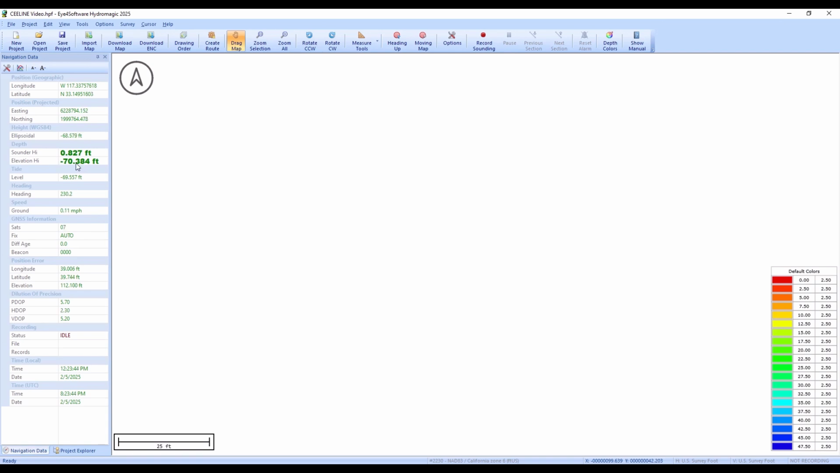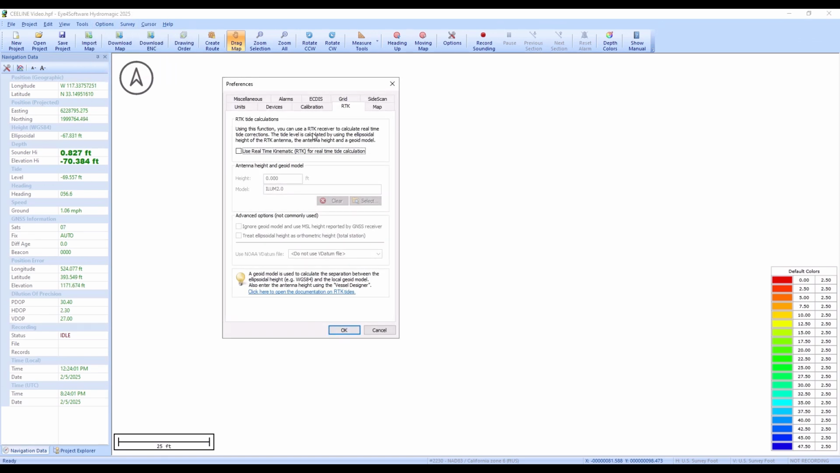I mean, it's still stuck on this previous number, but if we were to close down and open it up again, this will be 0. So I'm kind of fooling Hydromagic at the moment. I've only got an autonomous fixed solution, but it's giving me elevation, and I've used a little bit of a fiddle to demonstrate that. But if you're using an RTK, then you don't need to worry about that. So we're using an RTK real time.